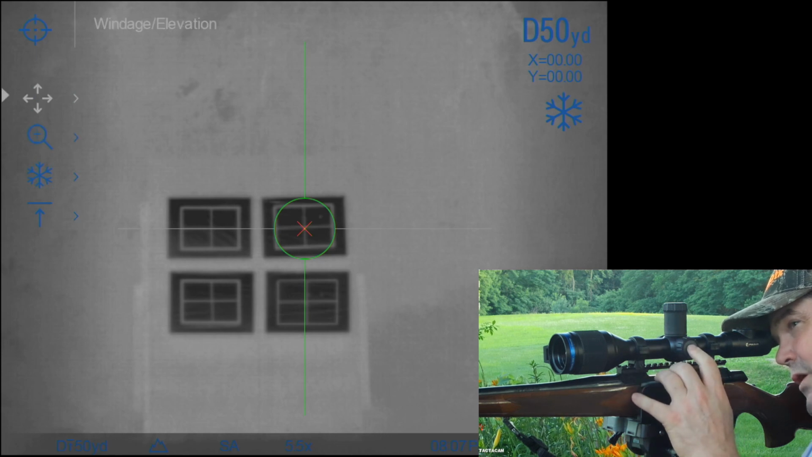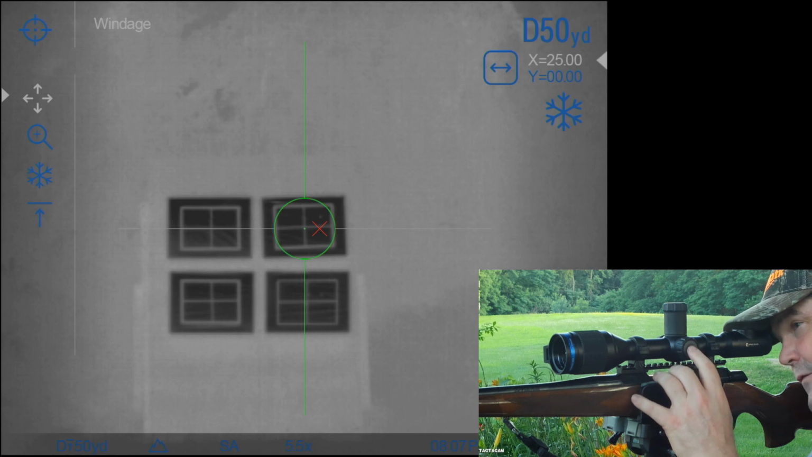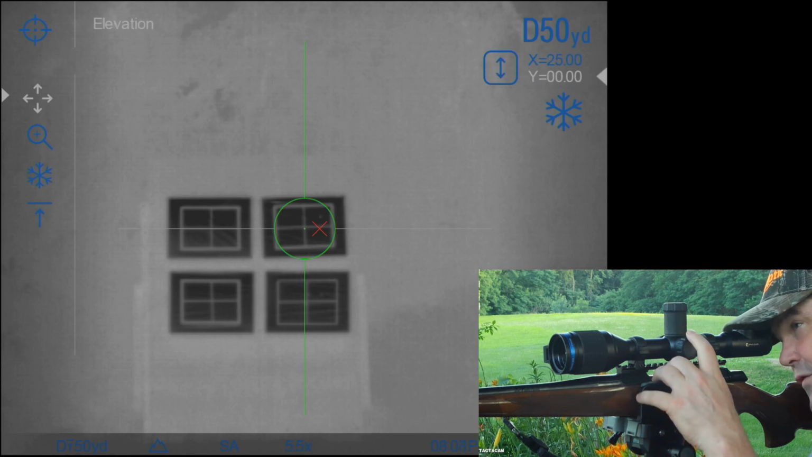So we're going to jump up here to windage and elevation. I'm opening that up, and as you can see, it starts off in the X axis, which is going to move us for our windage. So I'm going to scroll over until I get approximately lined up to that bullet impact. Then when I want to switch to vertical, short press, and it moved me into the Y. Again, you can see that in the top right.